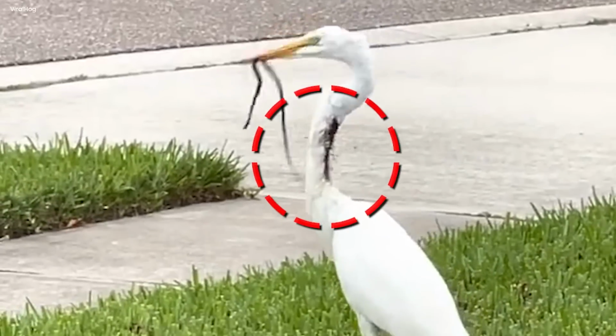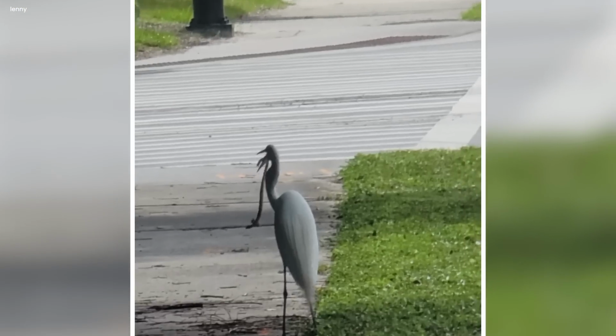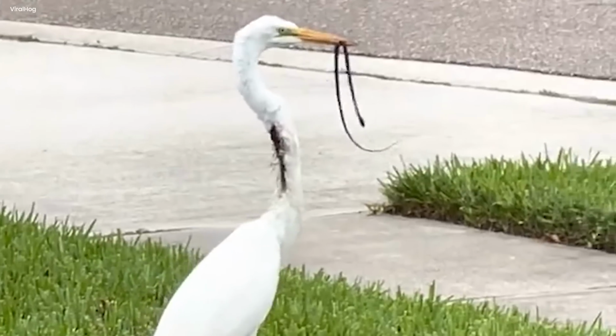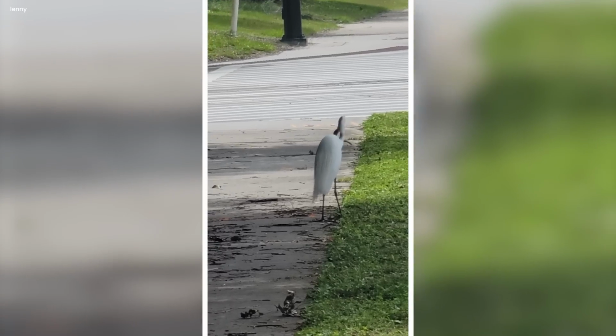As the egret moved gracefully, the hole in its neck was like a secret passage to a mysterious world where nature's rules had gone all wrong. At first, it looked like the egret was trying to catch and eat a snake. Its long neck was elegantly curved as it focused on the snake. But here's where it got really eerie.